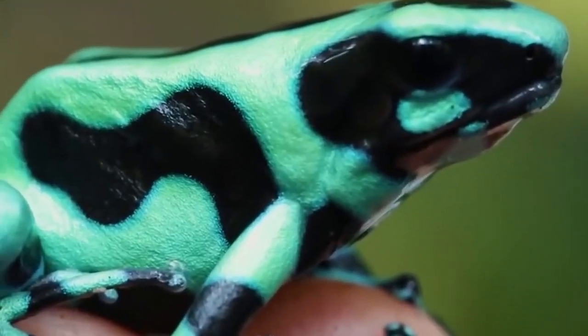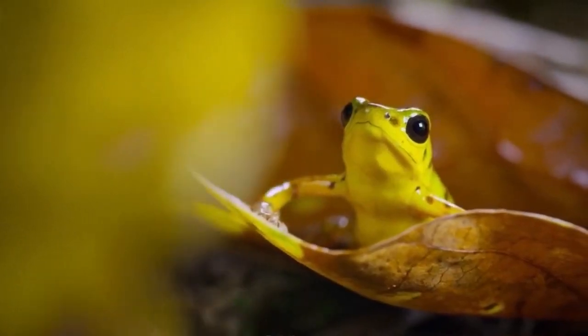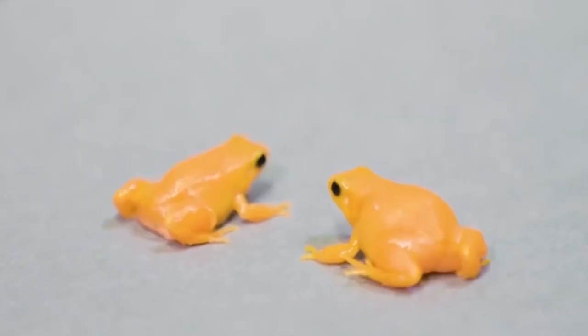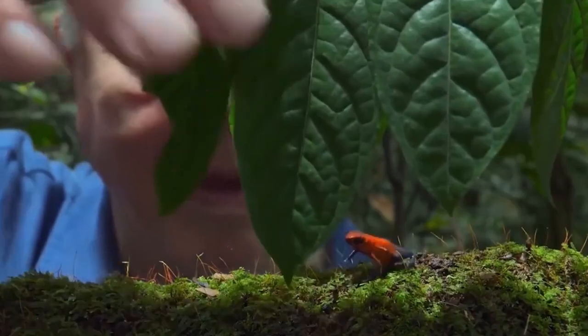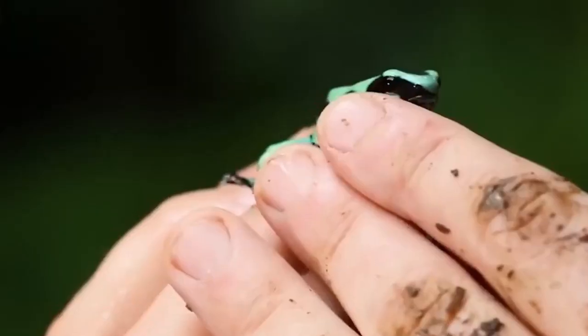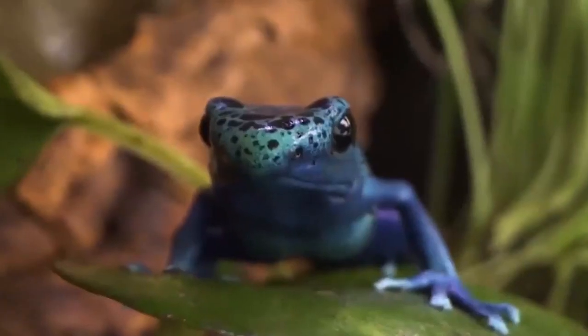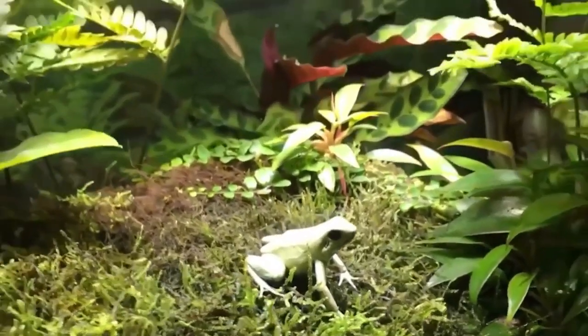These are regarded as among the planet's most toxic species. They are widespread in South and Central America and possess enough poison to swiftly kill 10 adult men in about 10 minutes. So if you see a tiny frog with a lovely color, try to avoid touching it.